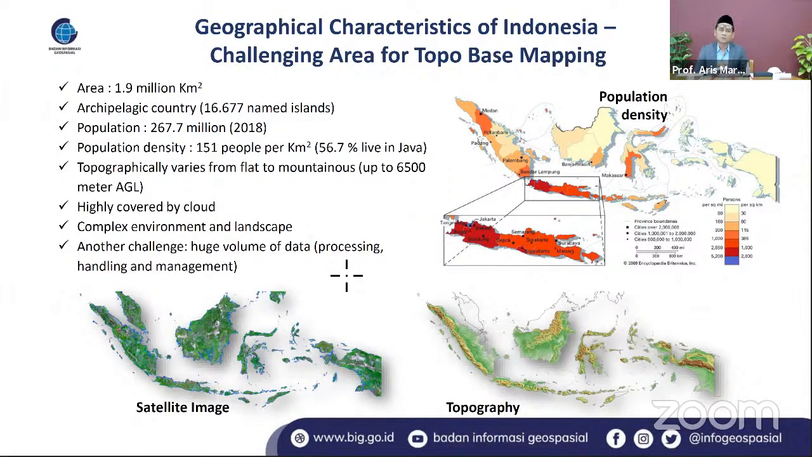So if we do field checking to do the mapping, that will also have to be considered. And also our population right now, based on 2018, is no less than 260 million, with quite high population density, 150 people per square kilometer.